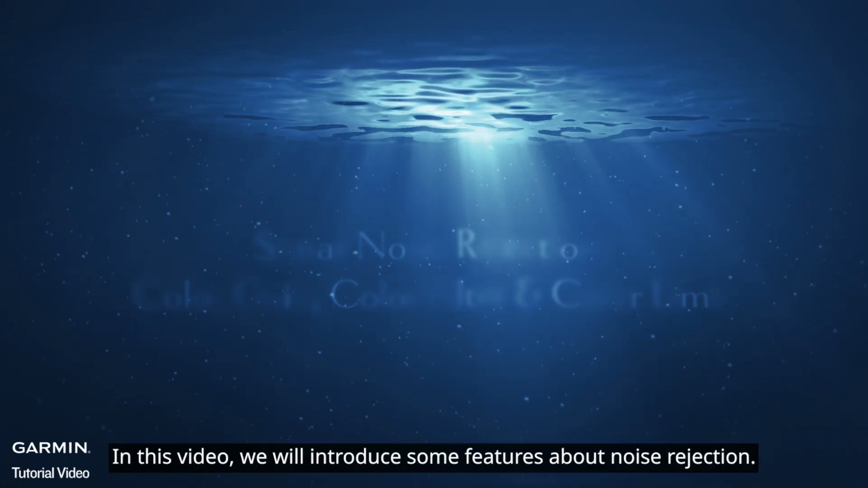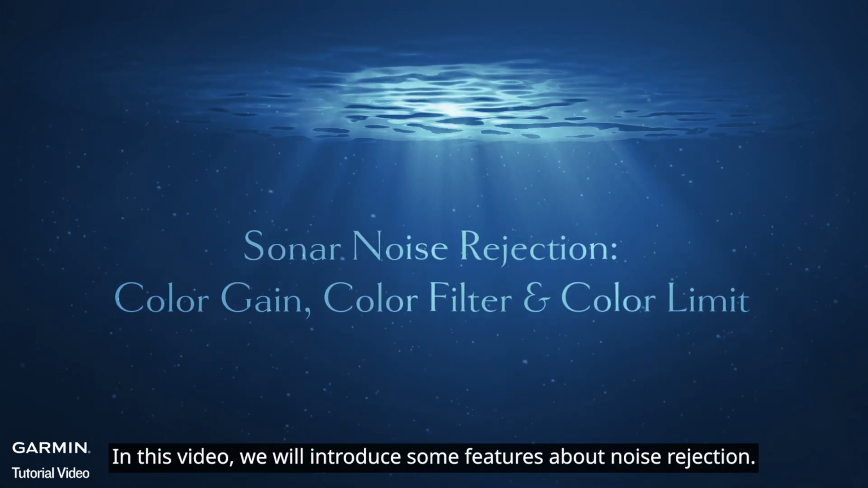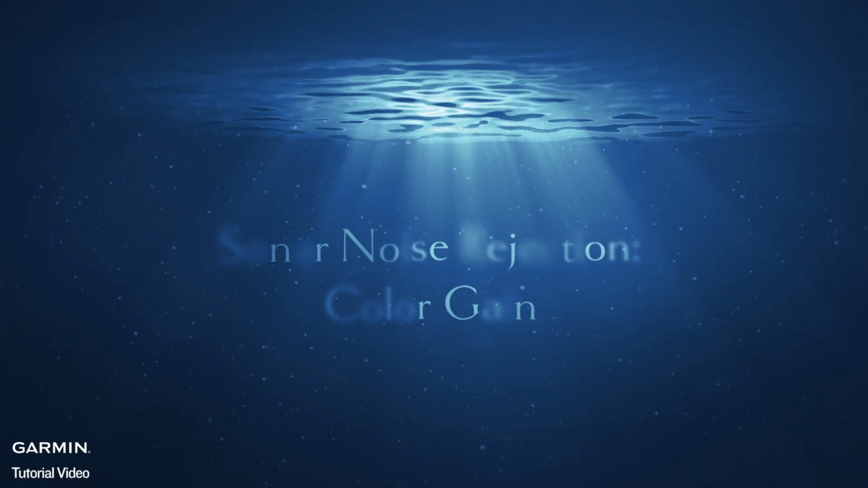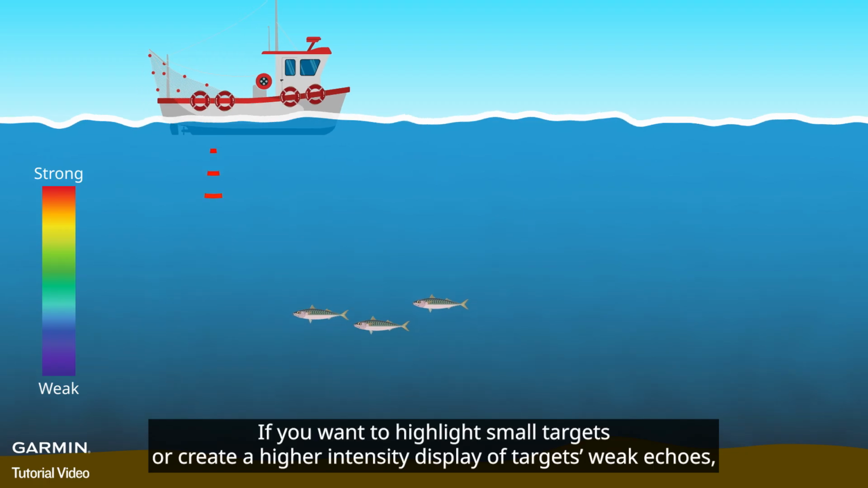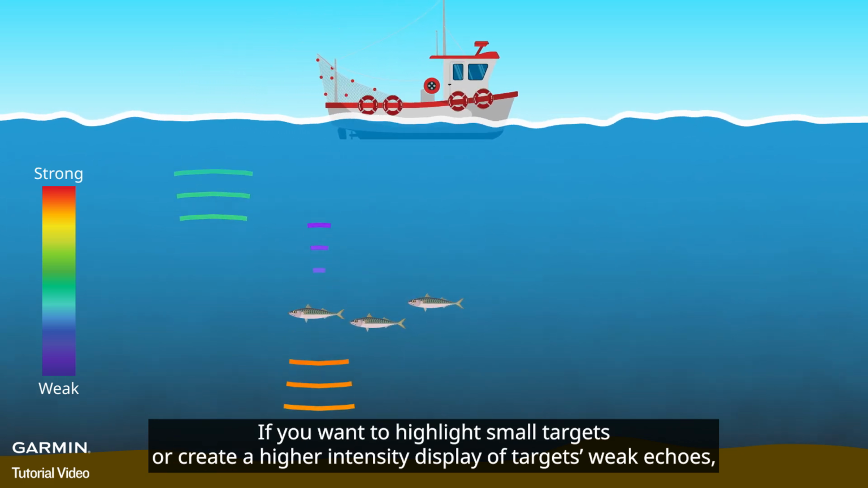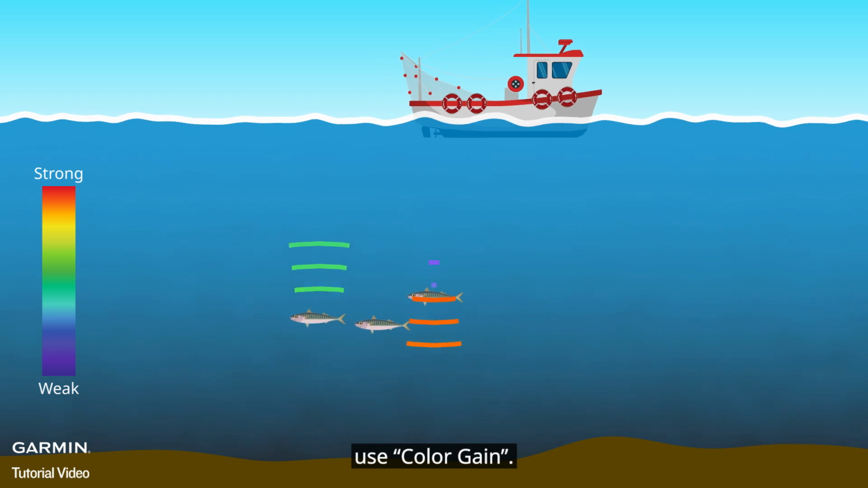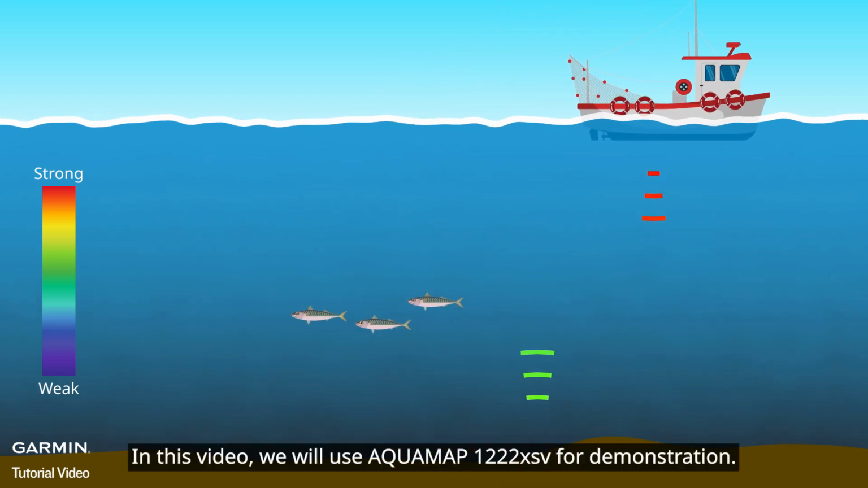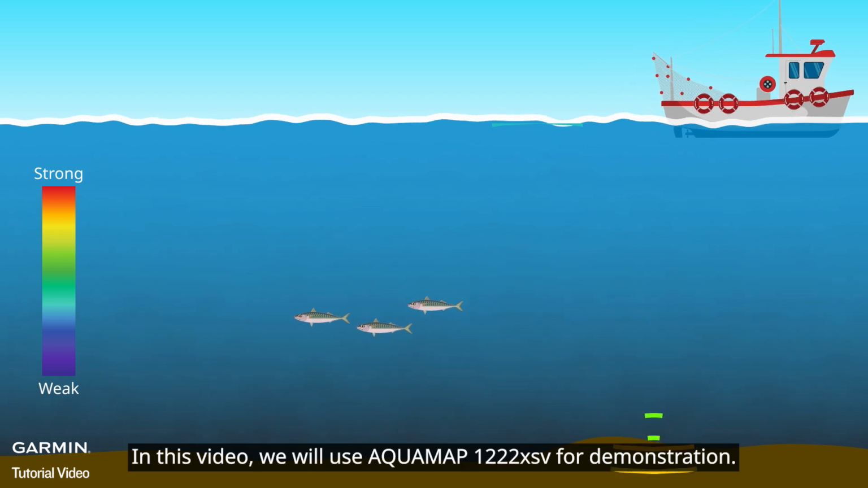In this video, we will introduce some features about noise rejection. First, color gain. If you want to highlight small targets or create a higher intensity display of targets' weak echoes, use color gain. In this video, we will use Aquamap 1222 XSV for demonstration.